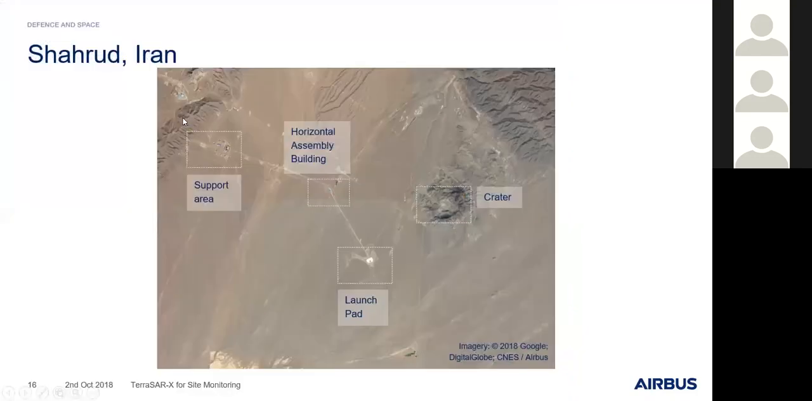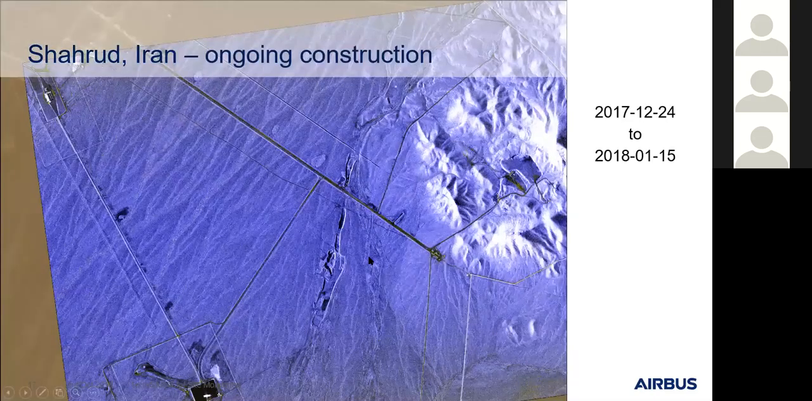Taking this one step further, we can say between the horizontal assembly building and the launch pad, there's a road and a fence that we can look at here. And what we can detect is, for example, here when there's low coherence, and that should be 2018, apologies, where there's been a trench that's been built.